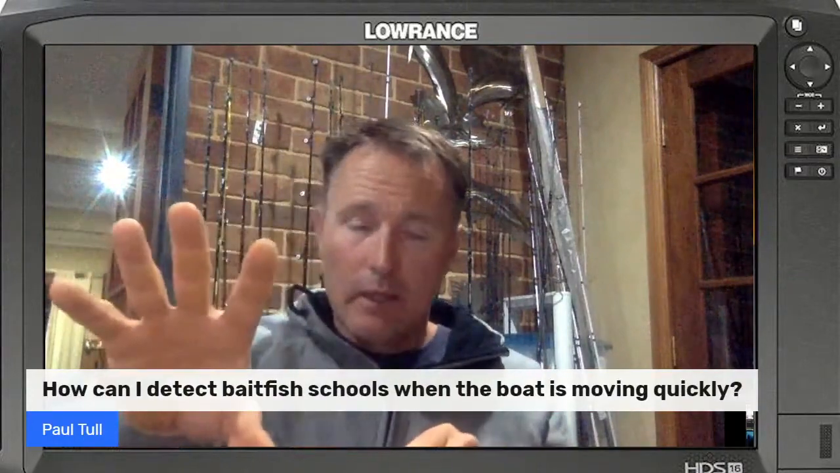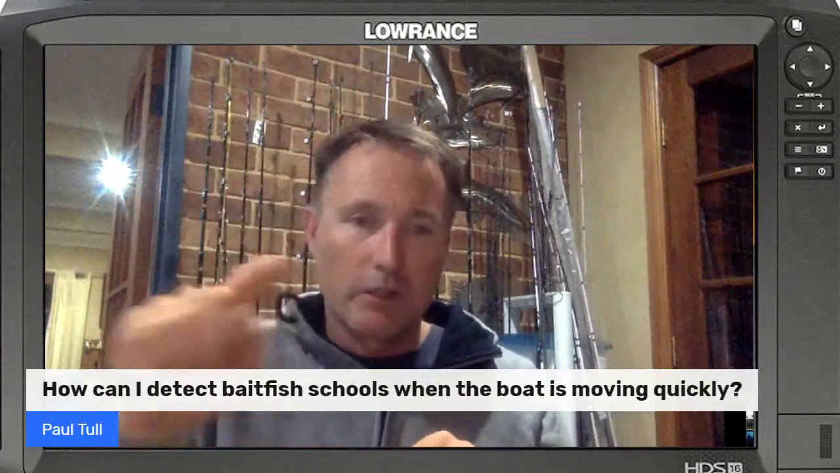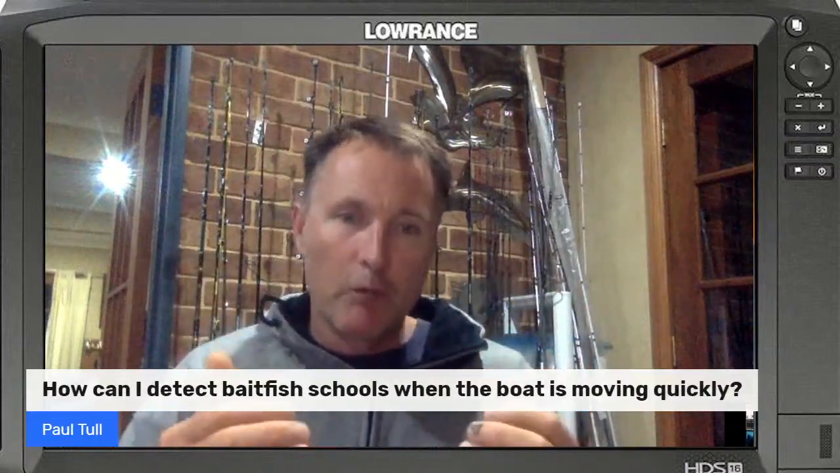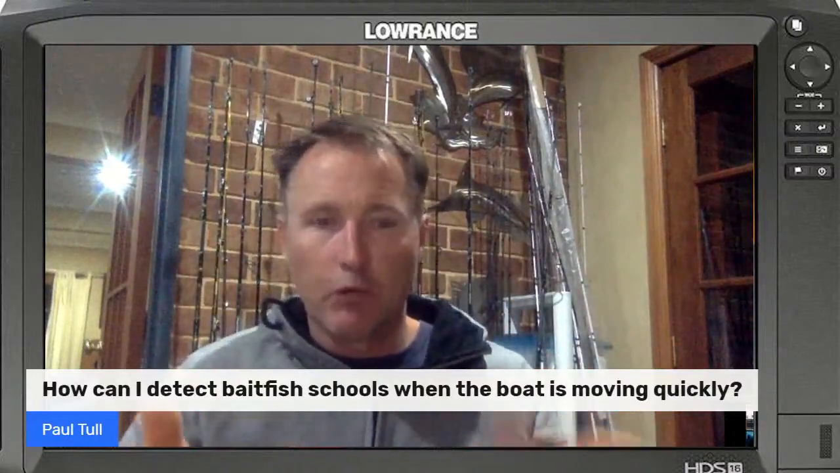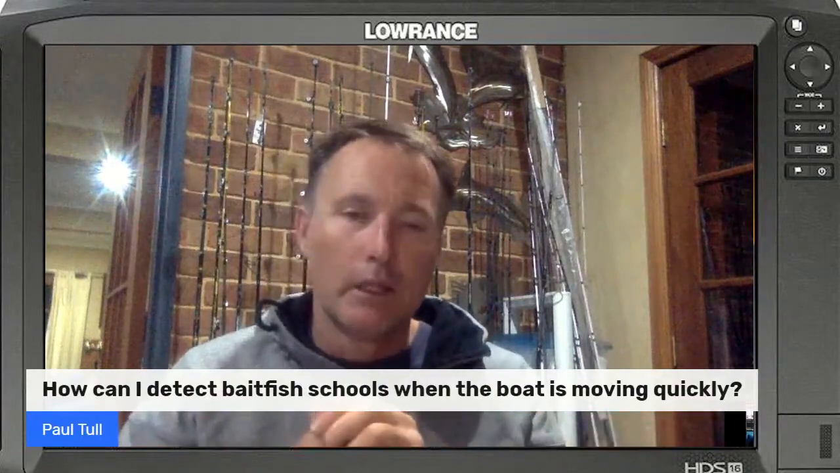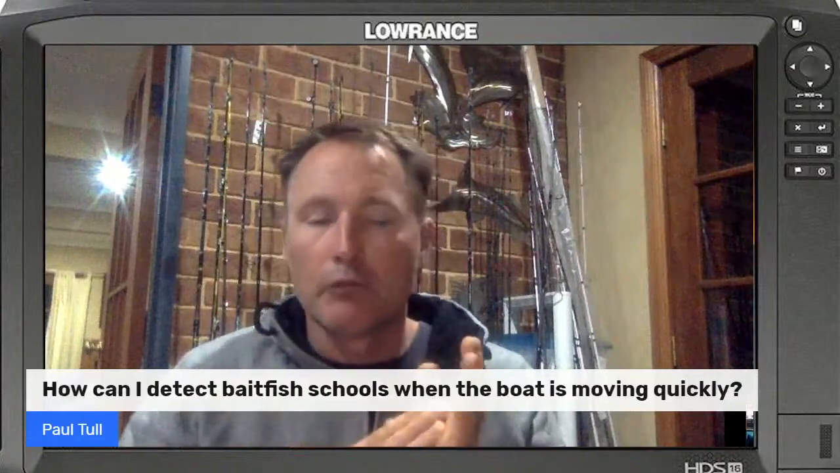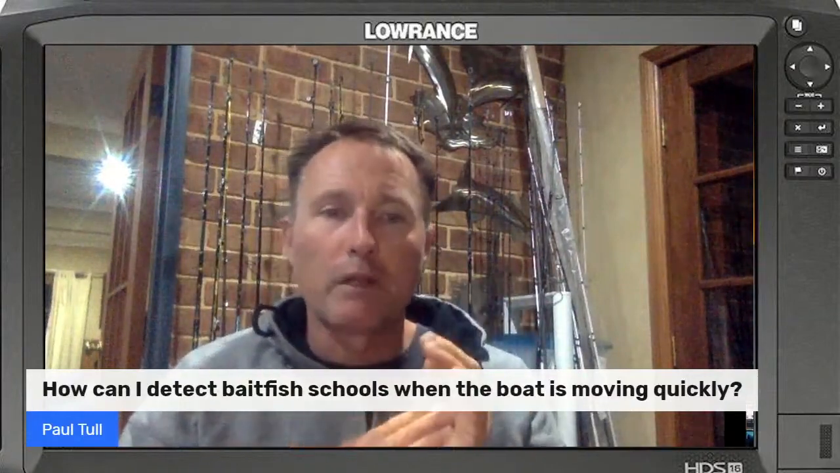So have that sensitivity bar up on the side. Just crack a bit more sensitivity in there when you're flying along, and then when you pull your speed back, if you're going to go trolling or pull up and just cruise around on the electric motor, then you need to drag that sensitivity back again to clean the picture up. But as you go faster, you may have to punch a little bit back in there.